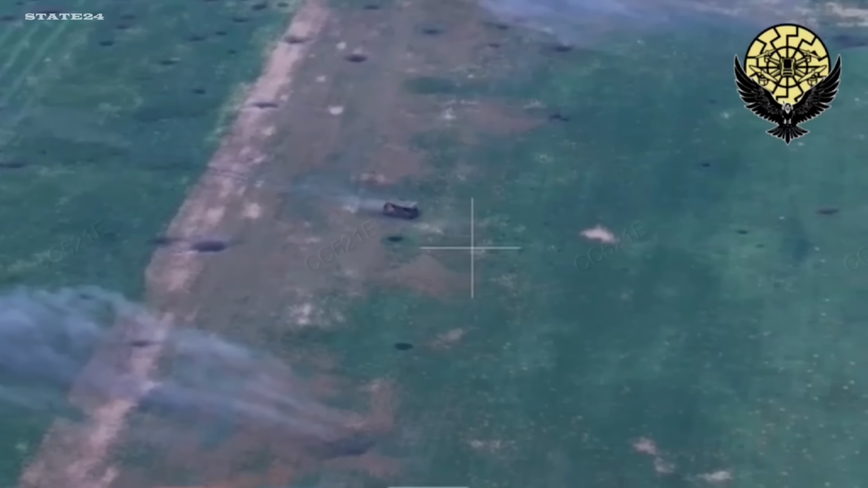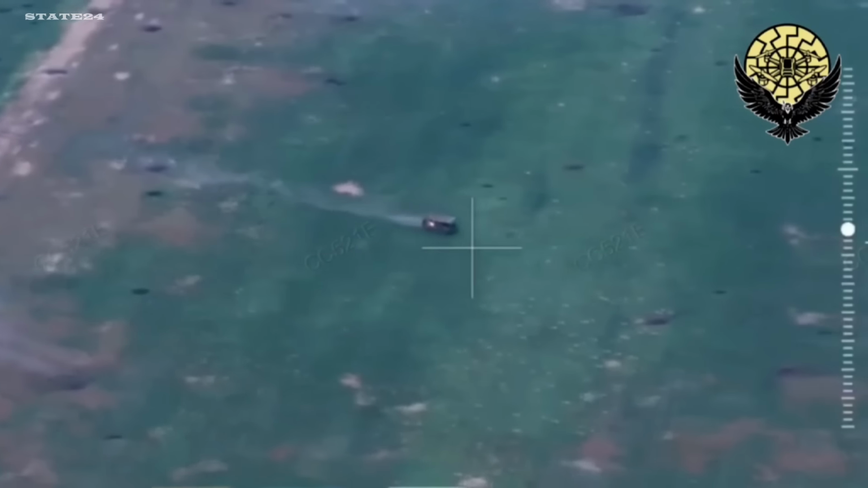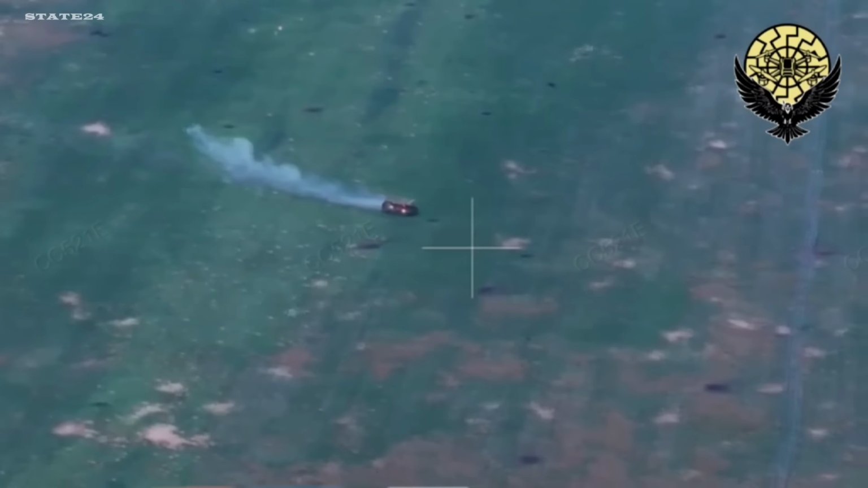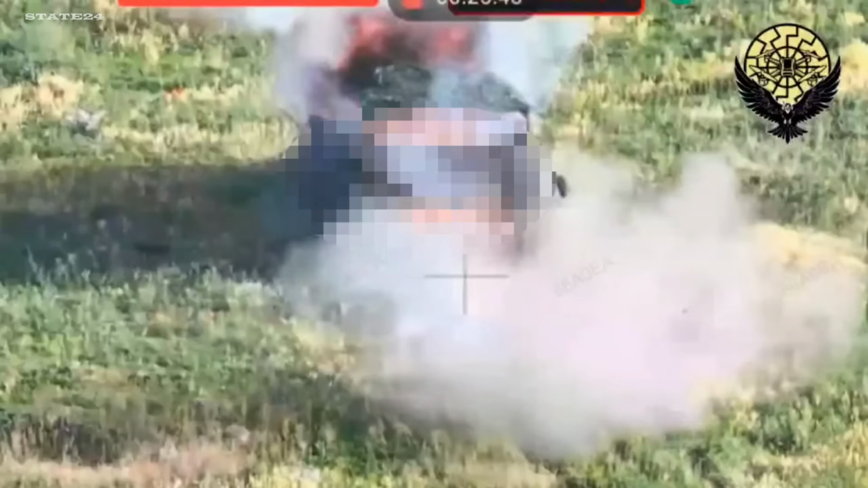Lyman region, a Russian BMP pushing toward Ukrainian defensive positions held by the 110th Air Assault Brigade, already under drone attack. Strike after strike, the vehicle takes hits. It stops moving, but the crew stays inside. No exit, no surrender. 1 final FPV drone drops straight through the open hatch. The assault that never reached its objective ends there.